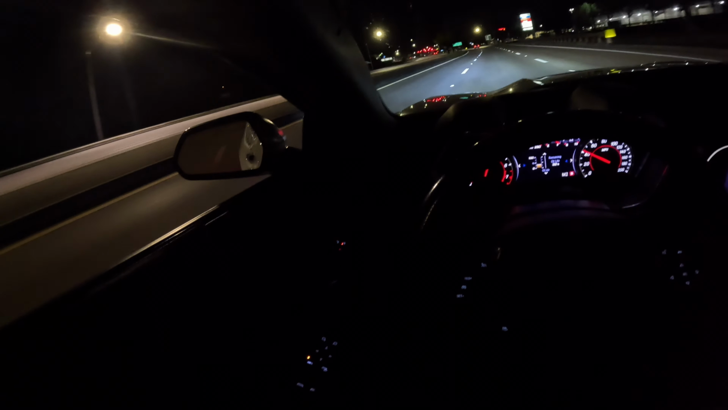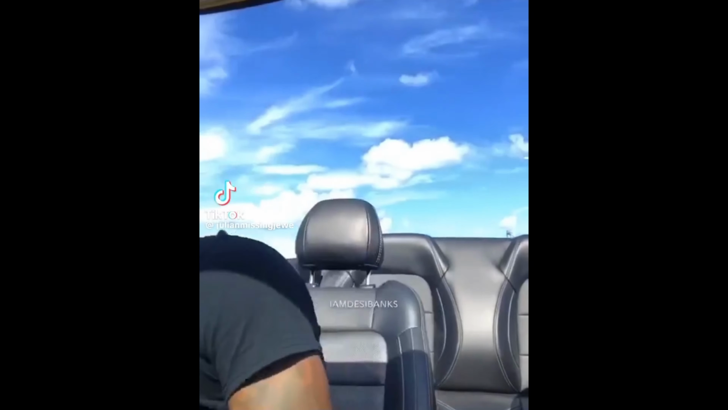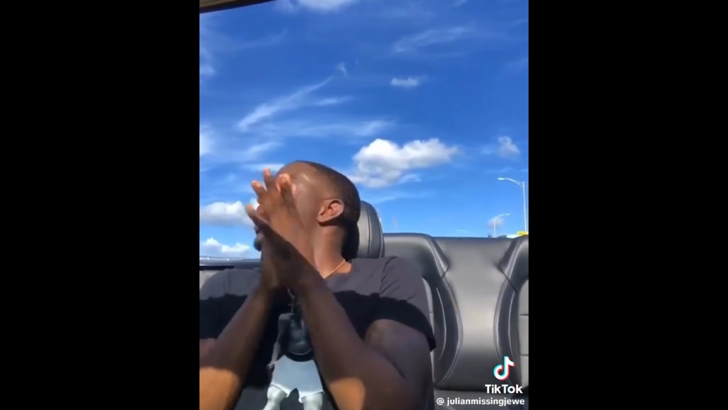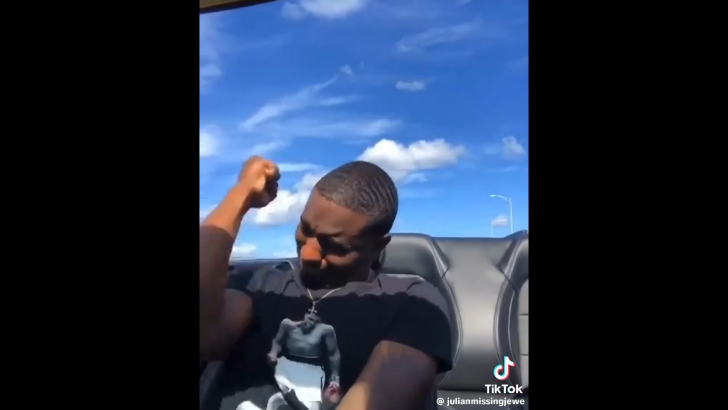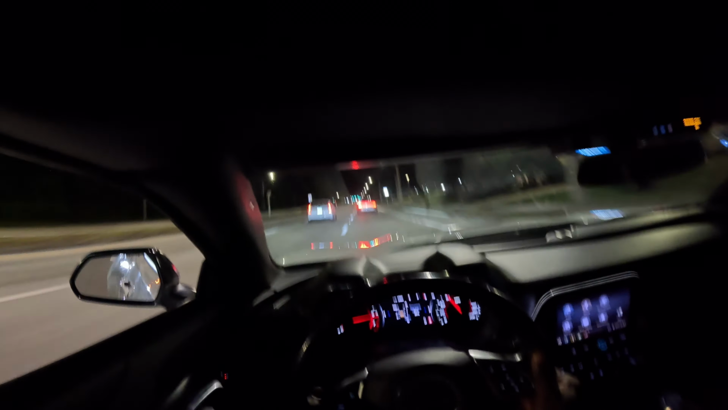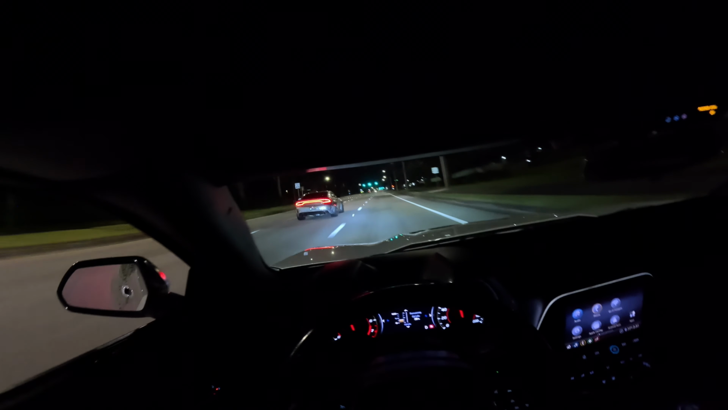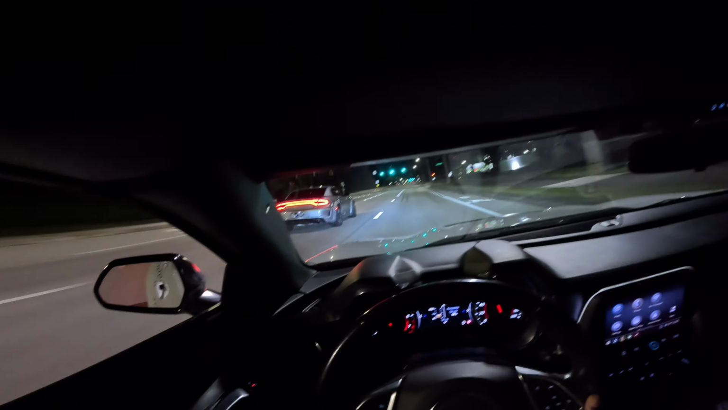Crazy. Kelly got that motherfucking truck. What you do, man? We finna go get you. Oh, yes, sir. Damn. God damn. These bitches was toys for real, man.